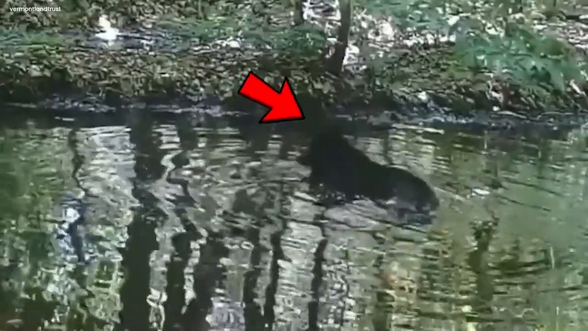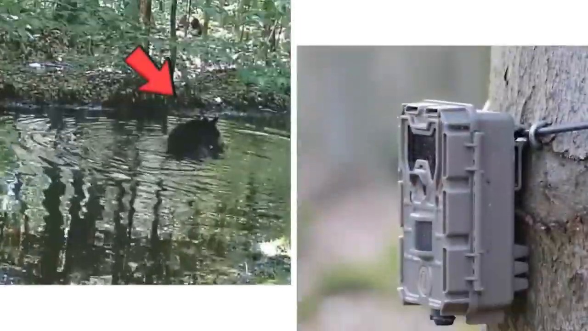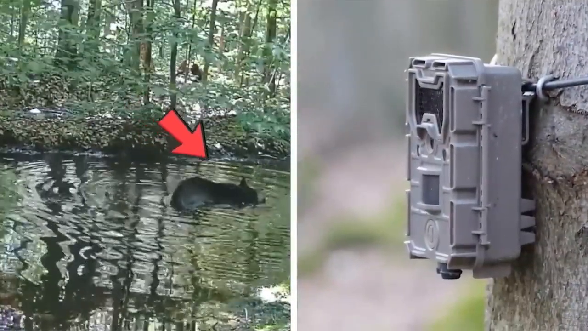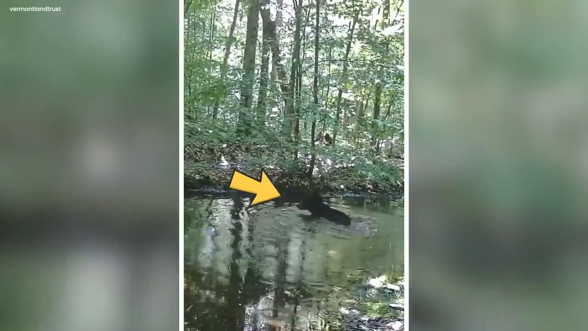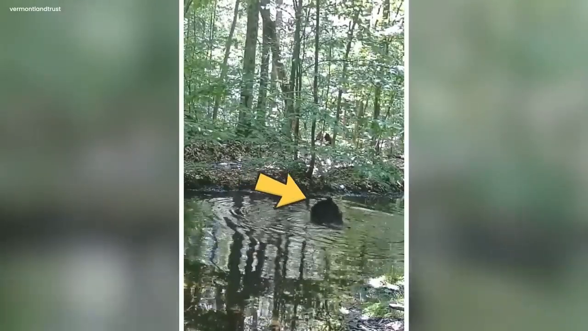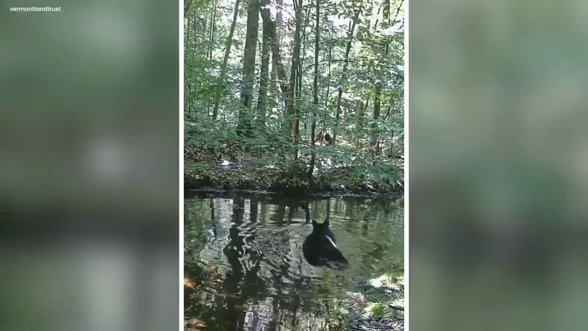And it seemed to be having a blast. It splashed around like it was having a party or something. The camera just quietly watched it all happen, capturing the rare show that left everyone who saw it totally amazed. The bear was so carefree and joyful, and it was really something to see.